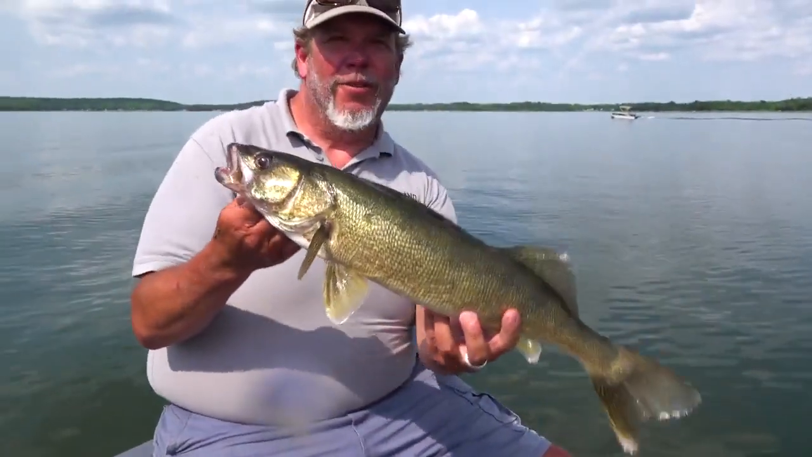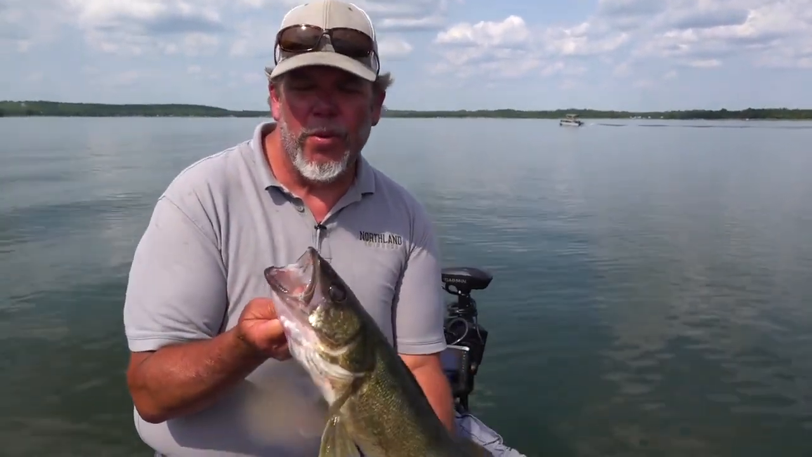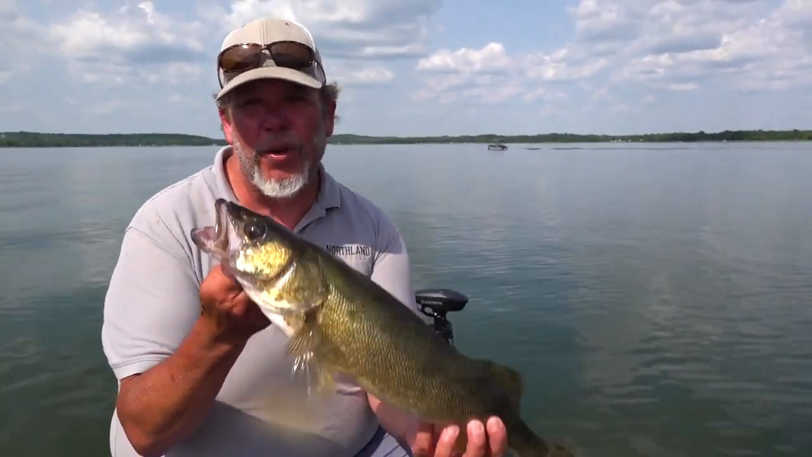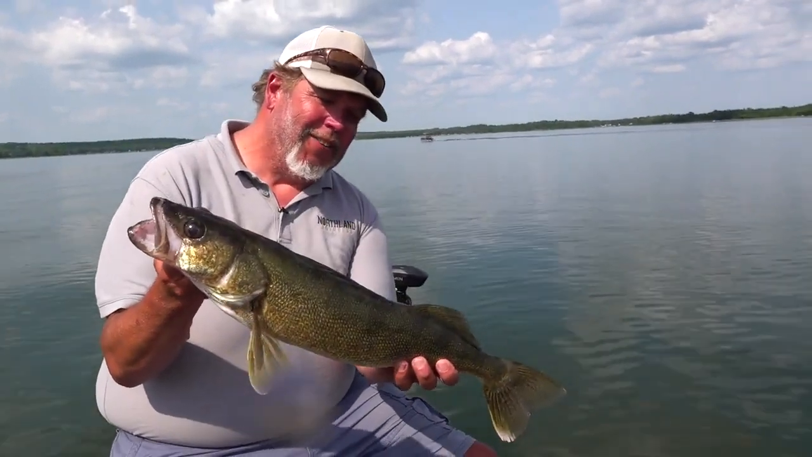Folks, forward-facing sonar, like I said before, isn't some kind of a magic trick, right? It's a tool, it's a great tool. It teaches us so much more about how these fish act and react, especially react to our baits. And in the process, we just become better anglers.